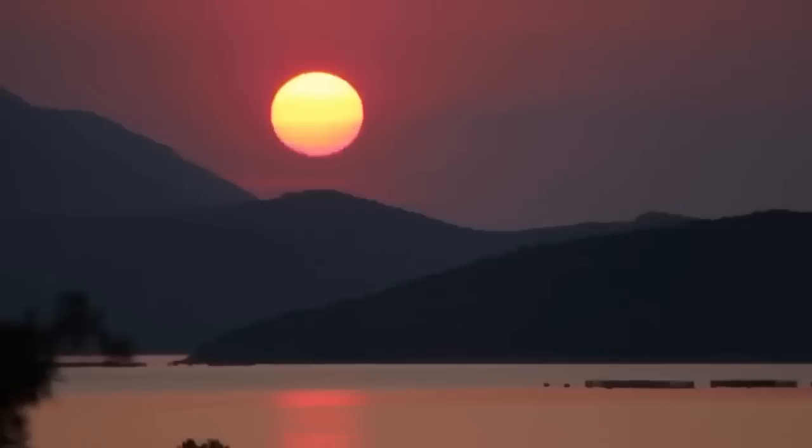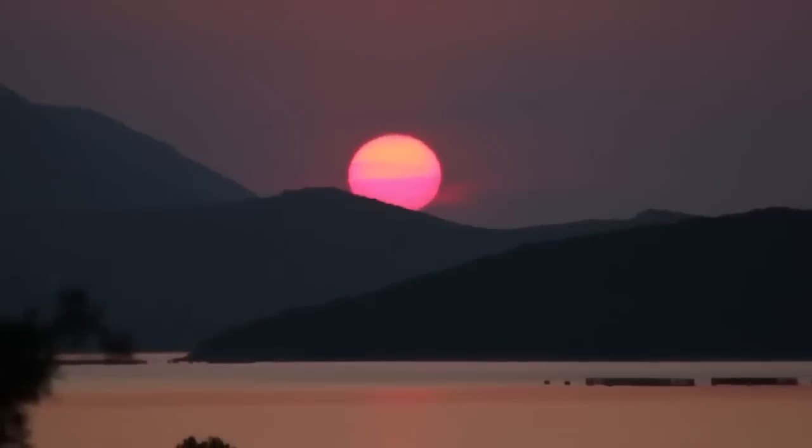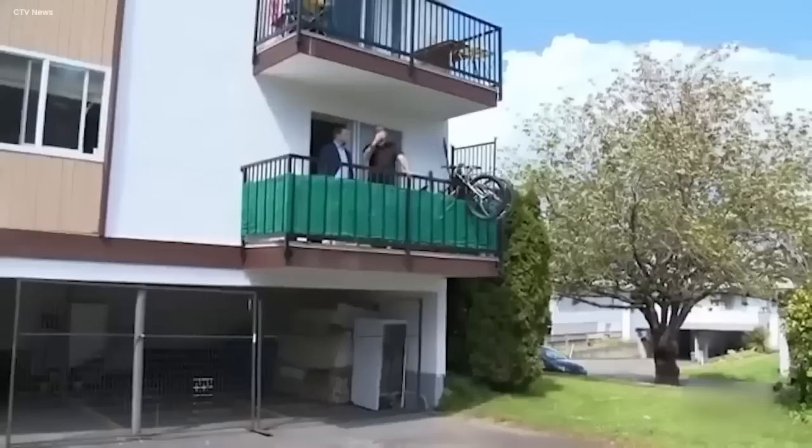Cryptid UFO sighting. As the sun set, casting long shadows over the city, something weird happened in the darkening sky. A man on his balcony noticed it and couldn't believe his eyes. There, in the twilight, a strange figure appeared, a mix of pink and purple, almost like a scary ghost.